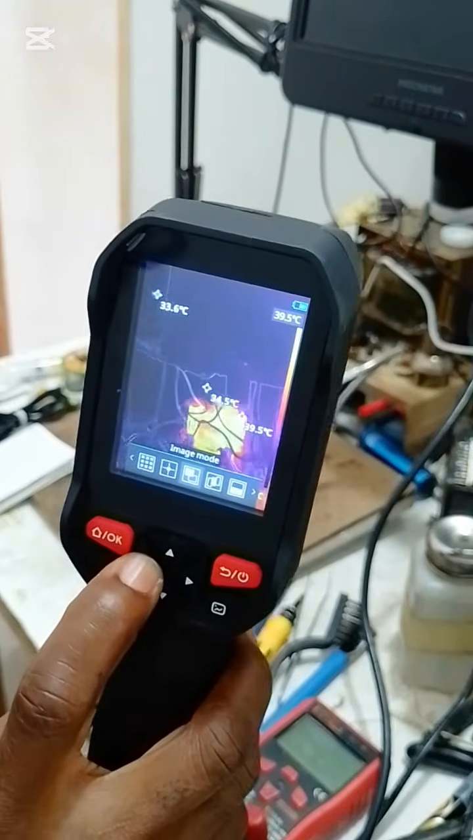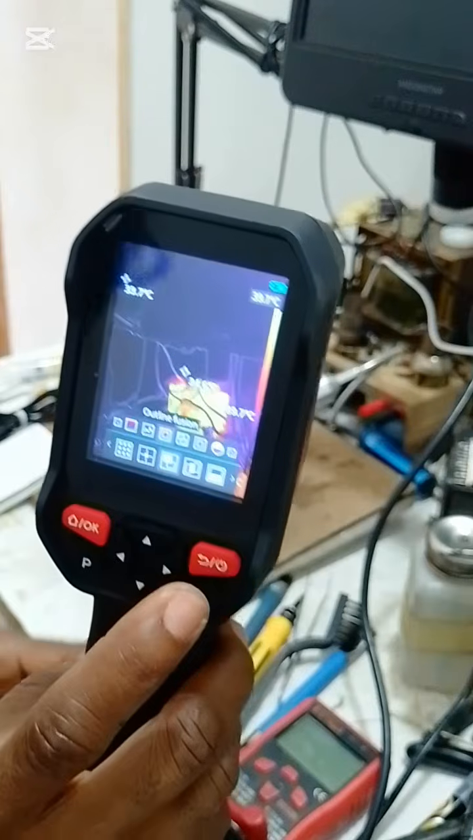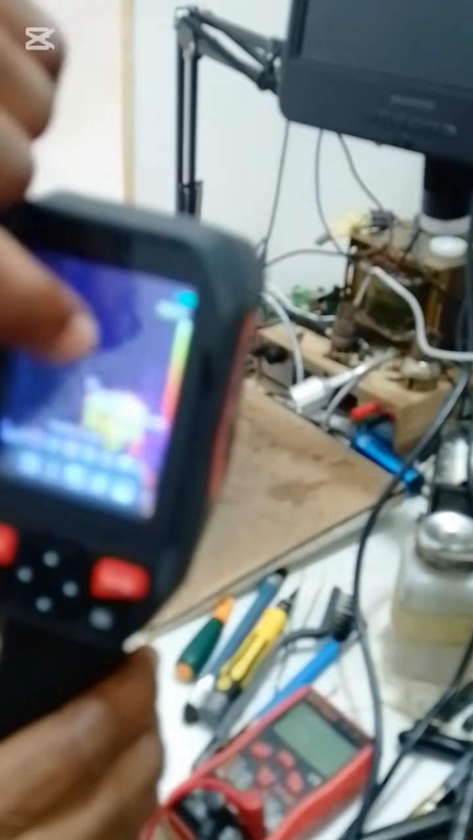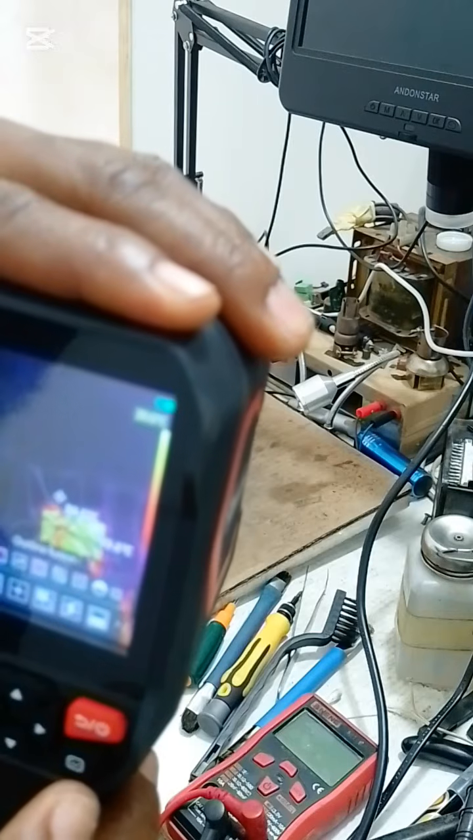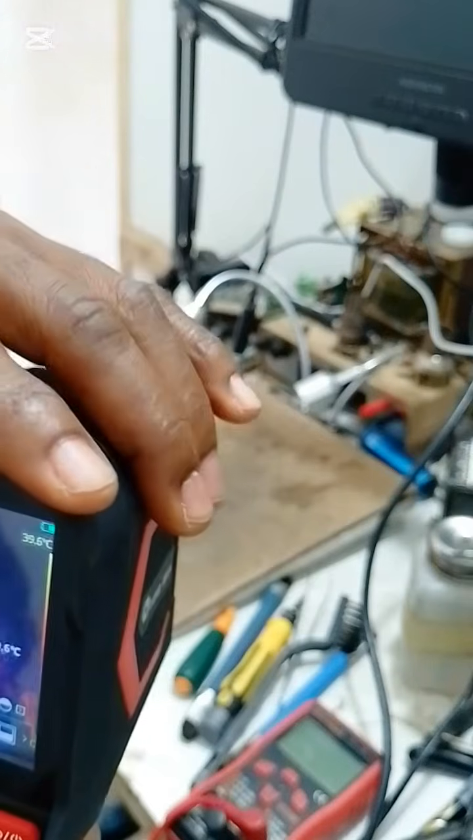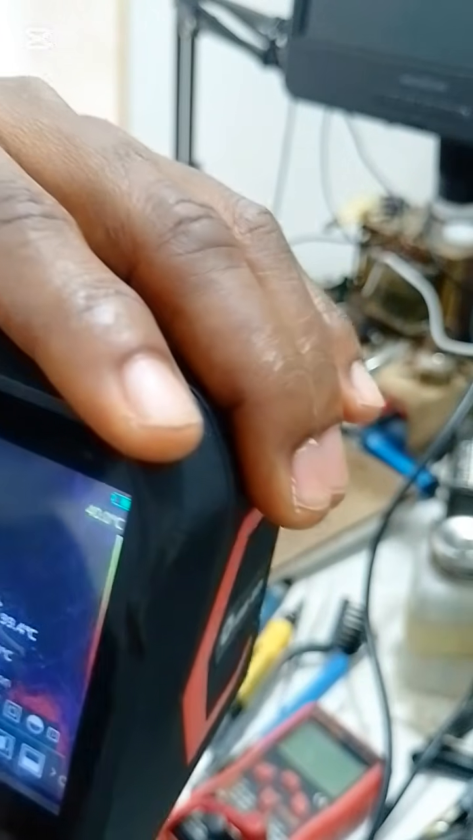Right? Then we have image mode. On image mode, I set it to outline mode, outline fusion, where you have the outline of all the objects you are pointing at. This helps you to be able to know the exact object that is behaving in a strange way.